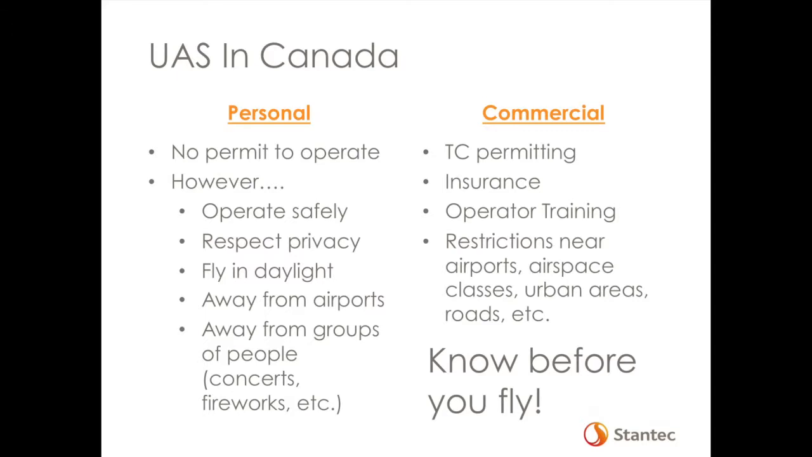Operator training, we actually have 5 certified pilots on our staff, which are basically certified UAV pilots. So we've had to go through a bunch of ground school training to get your certificate to talk to air traffic, that kind of thing. So it's a long way to go if you operate commercially, but I just got to stress that. Again, away from airports, different airspace classes. Urban areas are still kind of frowned upon. You can get permits in urban areas, but they're pretty restrictive. And over roads is also a concern, because they don't want you flying a drone over a road and causing an accident.